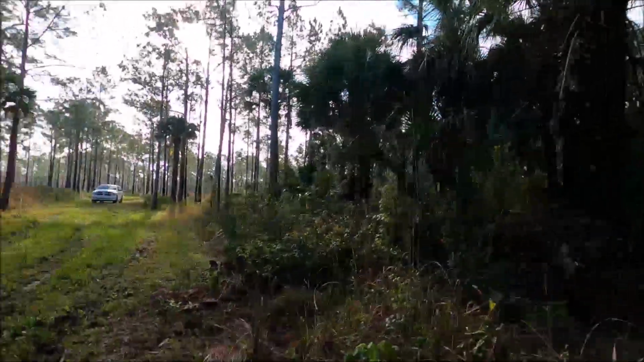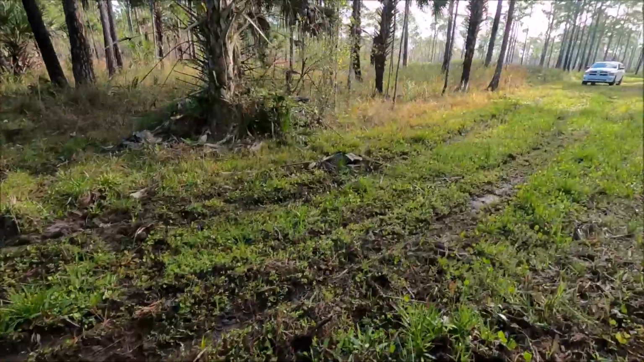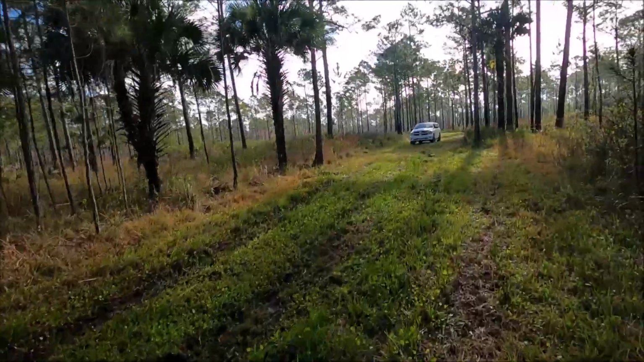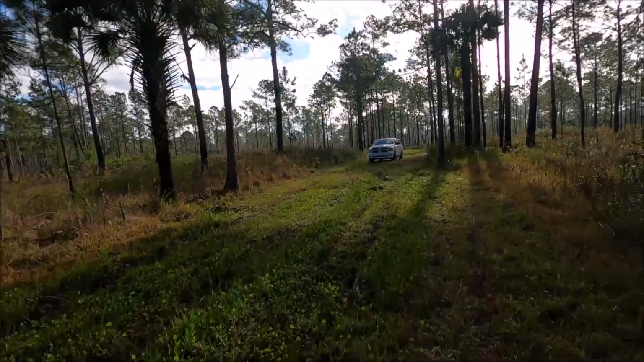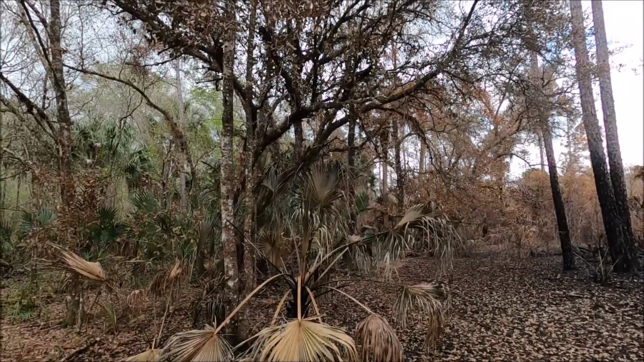Okay, so I locked that one back up, changed the card. We did get a couple of clips, but it's really foggy that day. So let's see what's going on. I still think this is a good spot. We got a big owl down there talking.